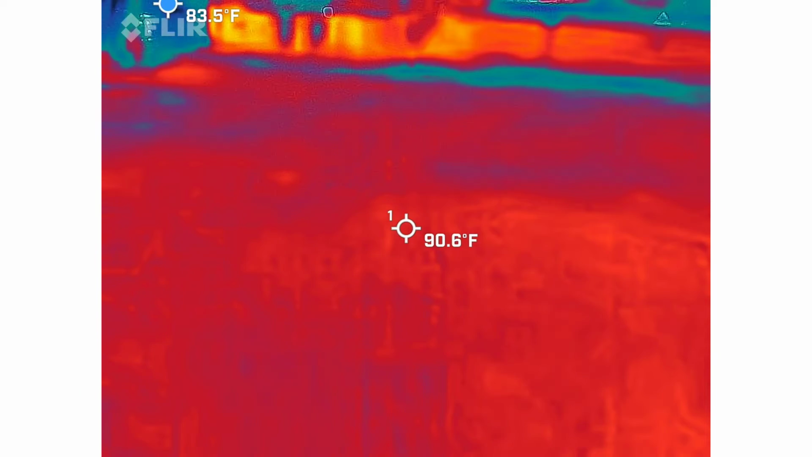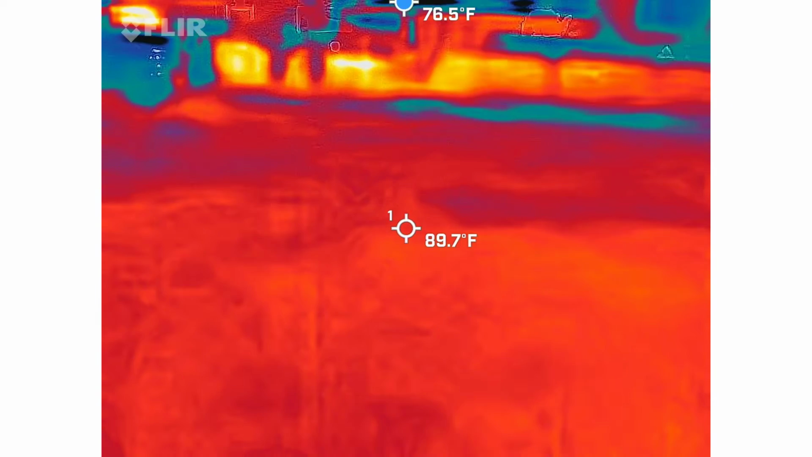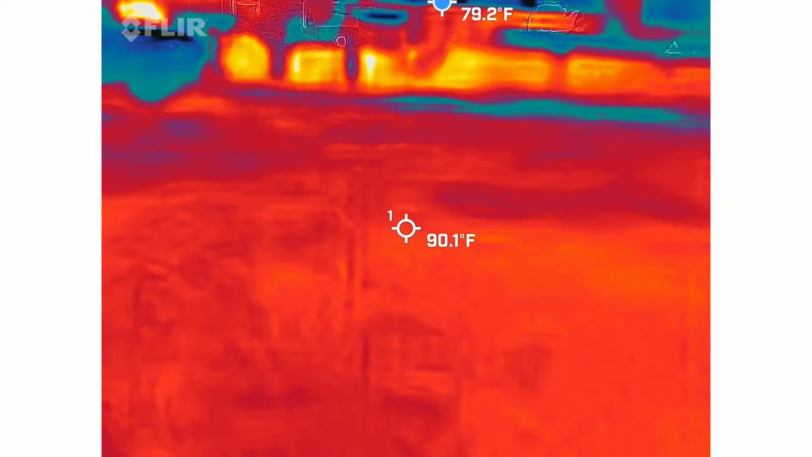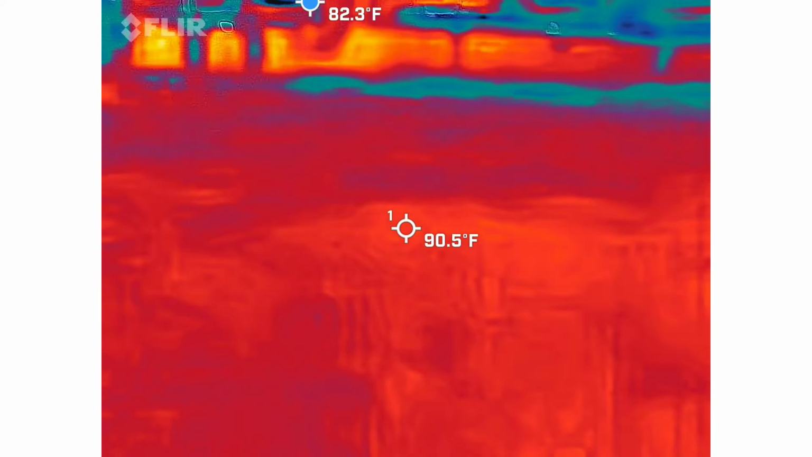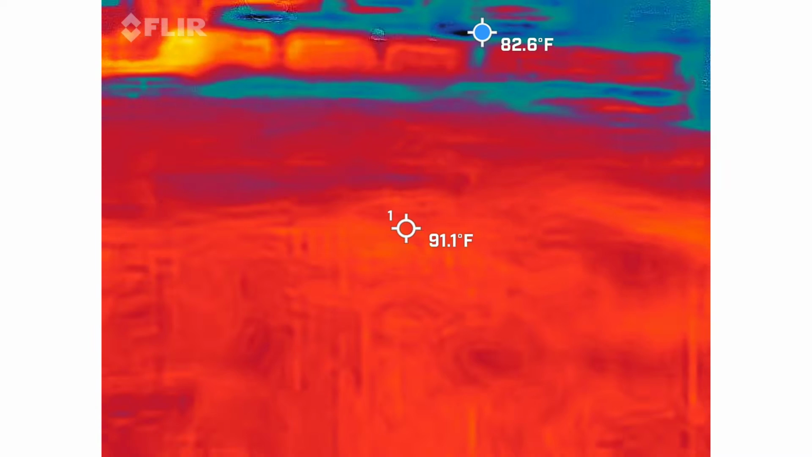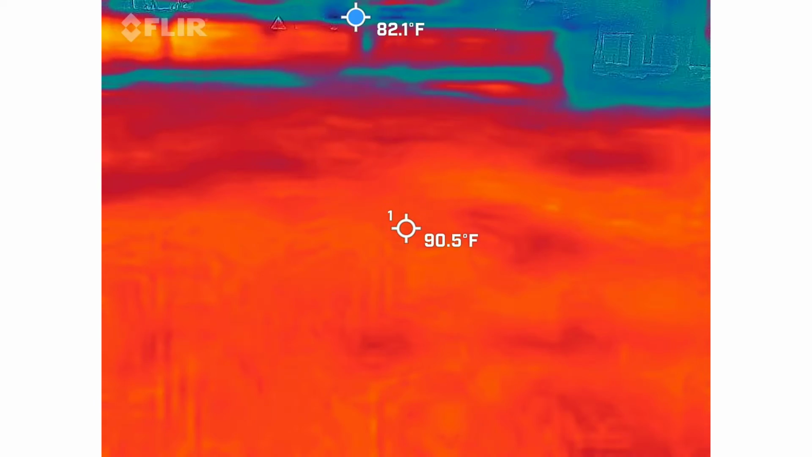I can't read the temperature on that, but that's 83 something. 83 versus the middle, that's 90. So again, I look for about 15-degree drops to kind of see where things are going to go. None of those other things mean anything.